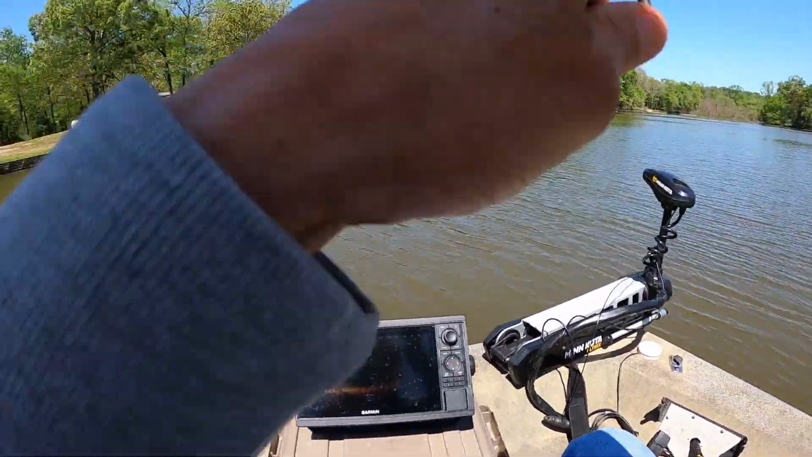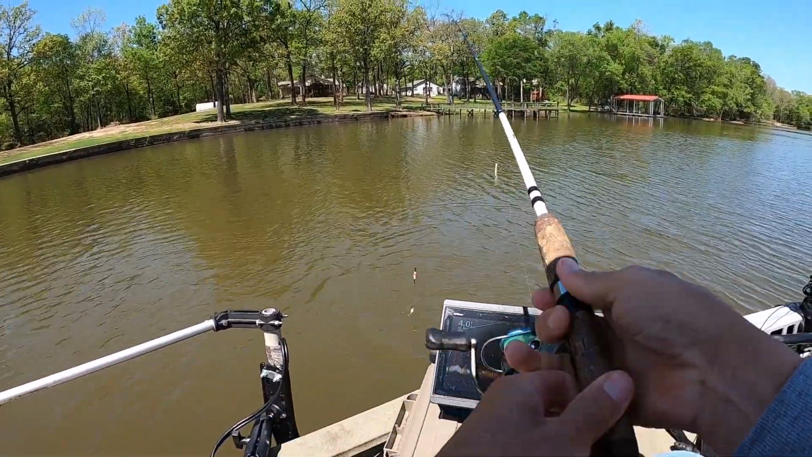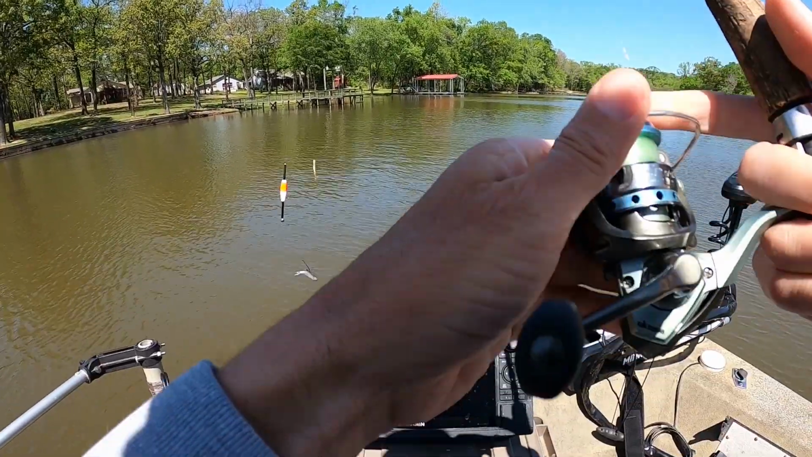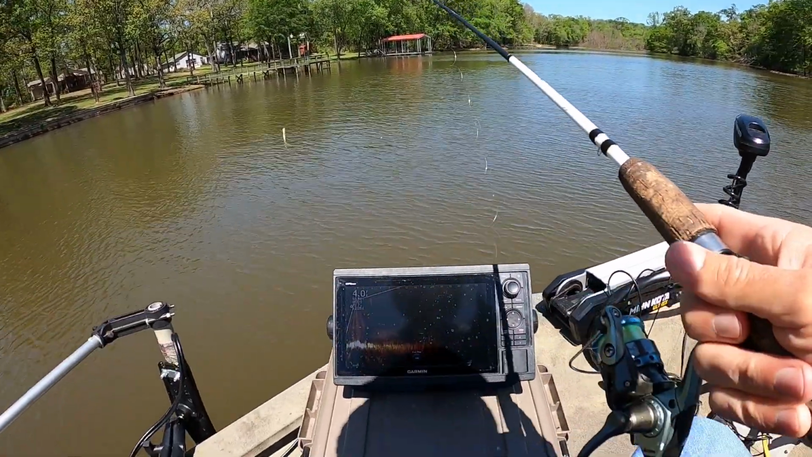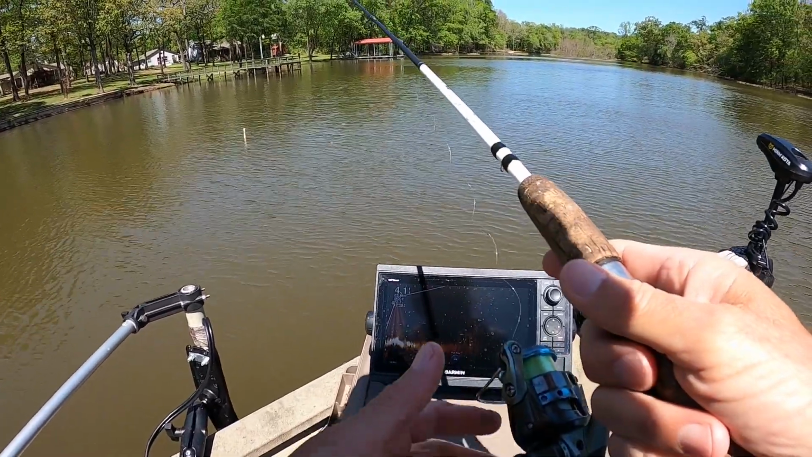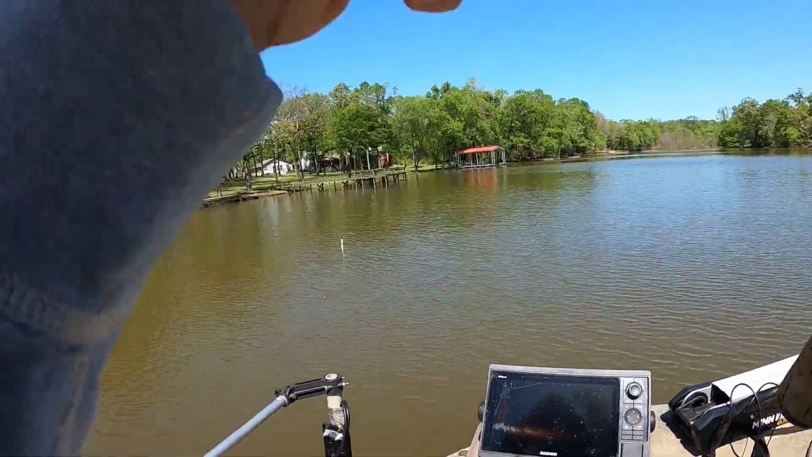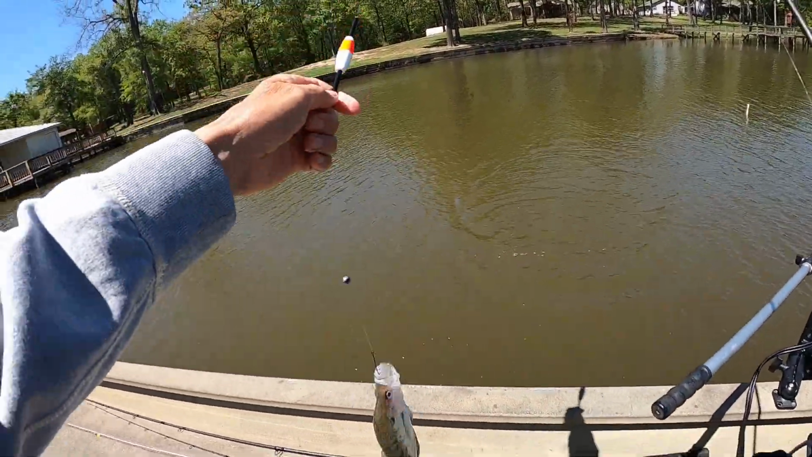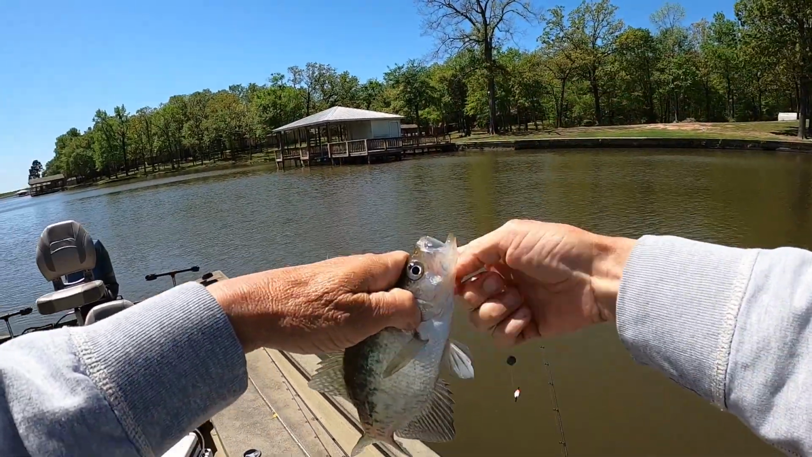There he goes. He got it. Another little guy. Oh, I lost him right here at the boat. Hey, didn't even steal the minnow off there. That's one thing about crappies. If you don't have your cork set at the right depth or your jig at the right depth, you don't catch them. Nope, there's one right there. All I did was adjust the depth on it, and look at here. As soon as I put it in there, adjust the depth, and man, you get one.